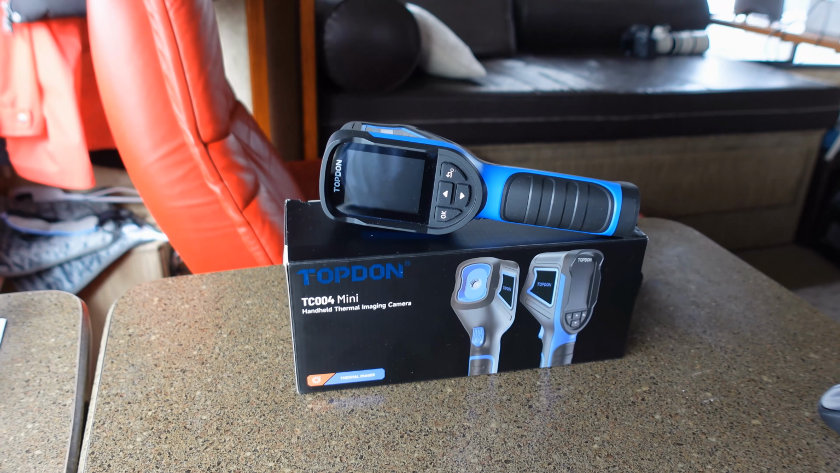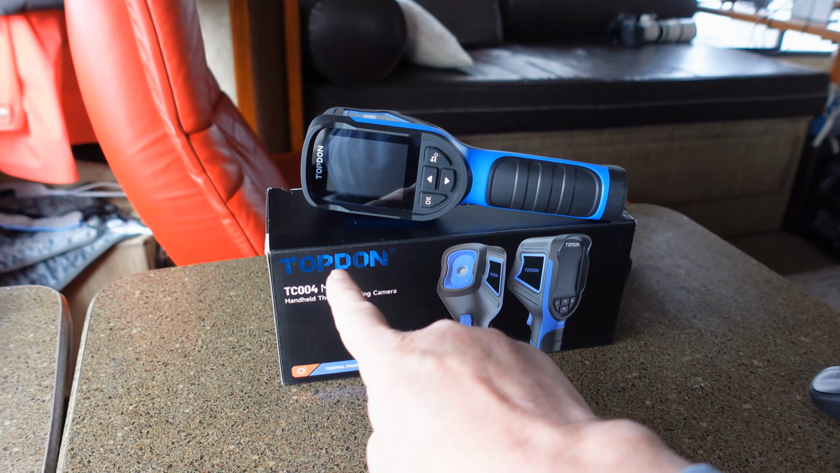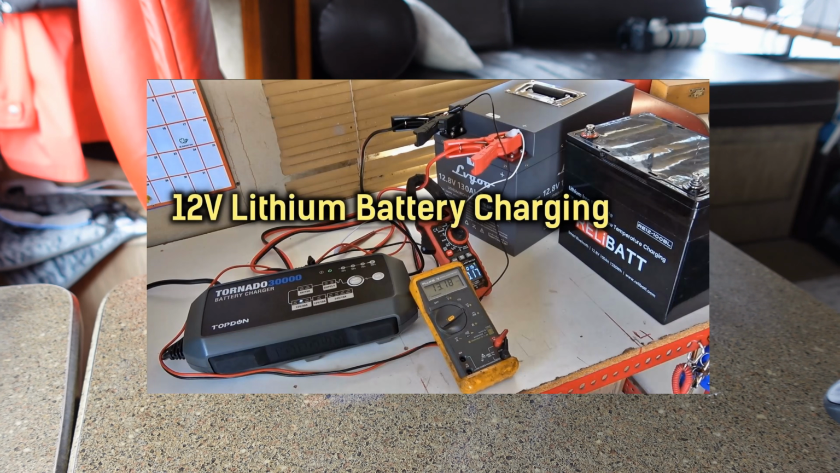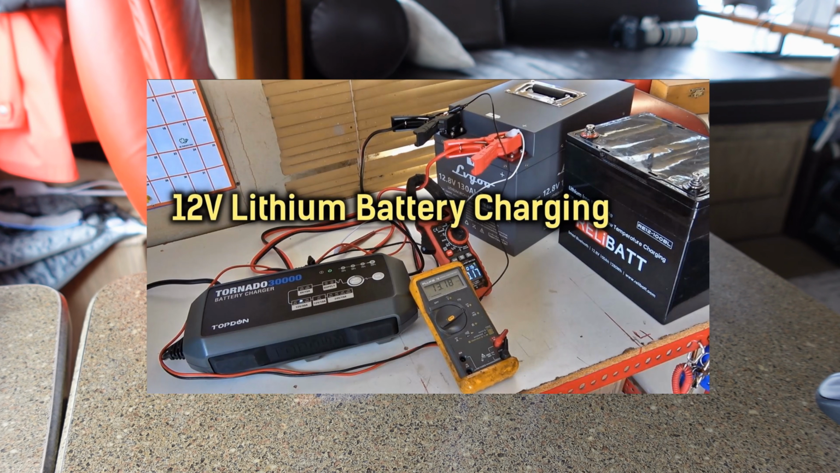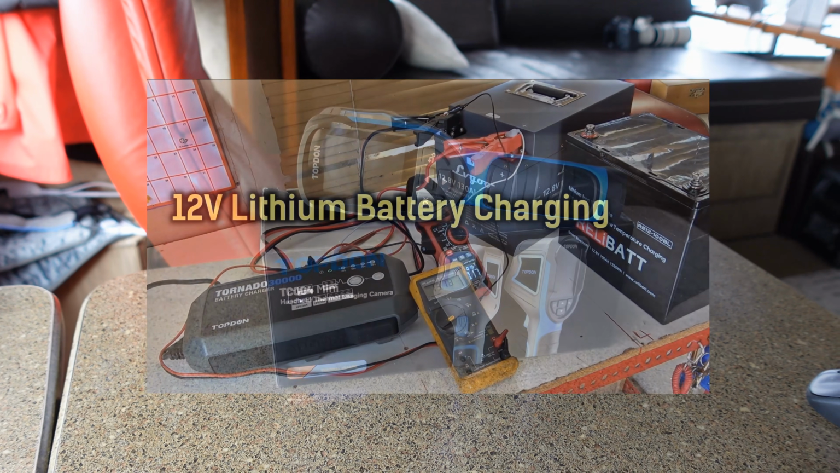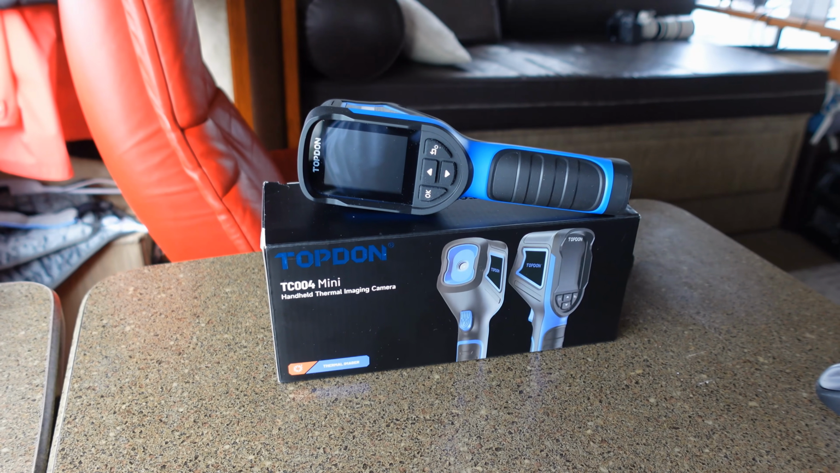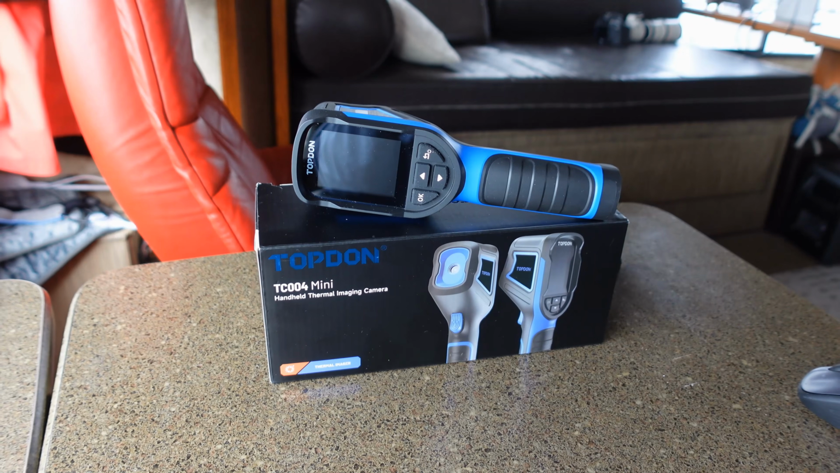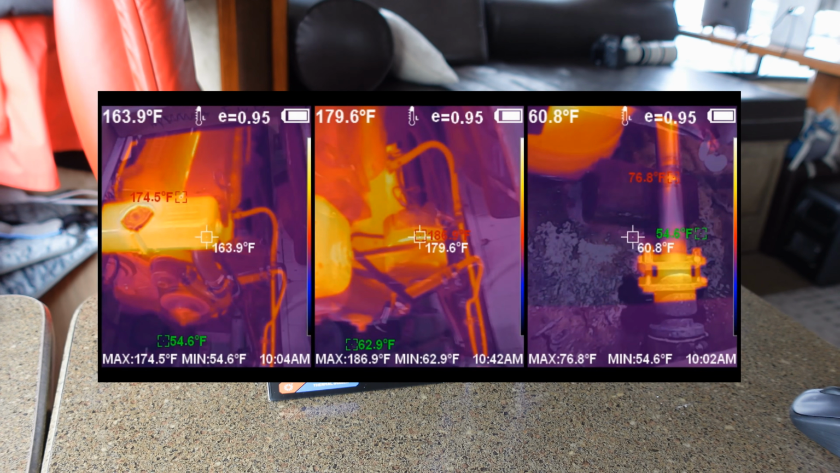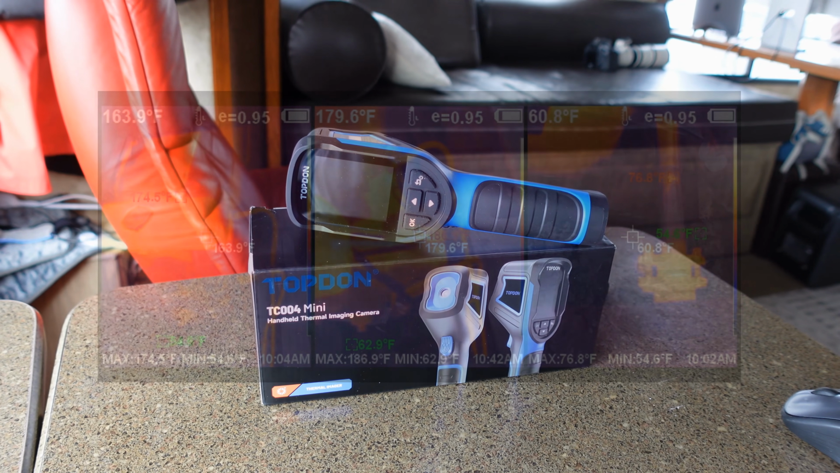Today I'm looking at another one of these thermal imaging cameras, this time from a company called Topdon. I have reviewed another one of their products in the past, a battery charger. I'm still using that today. It's worked out quite well. I have reviewed a different brand's thermal imager before, and I found it very handy, especially on the boat, for monitoring our diesel engine, and also for checking our wiring for hot spots, poor connections, stuff like that.